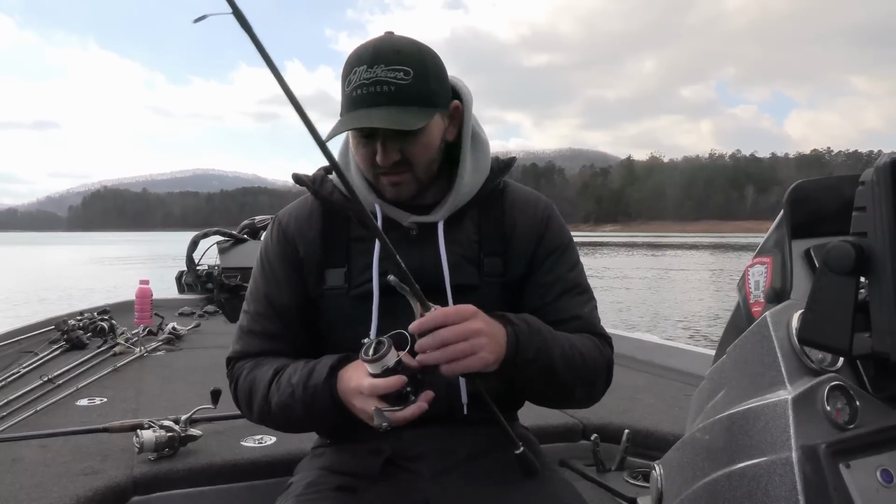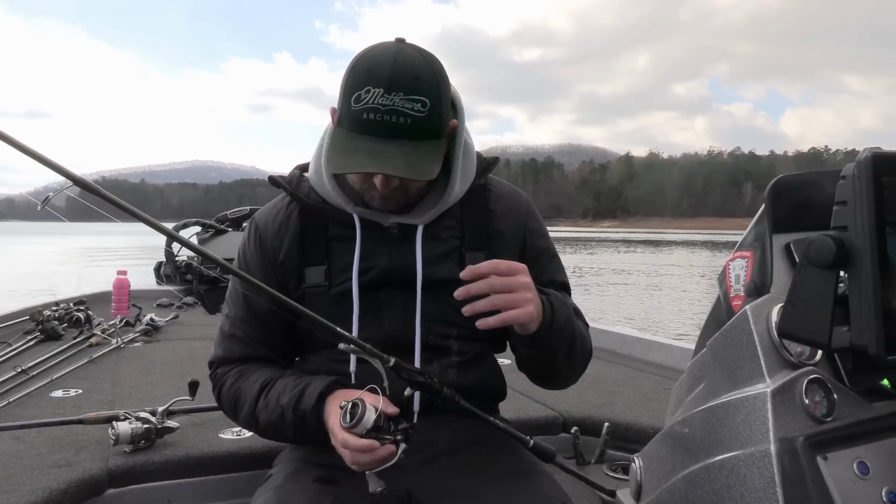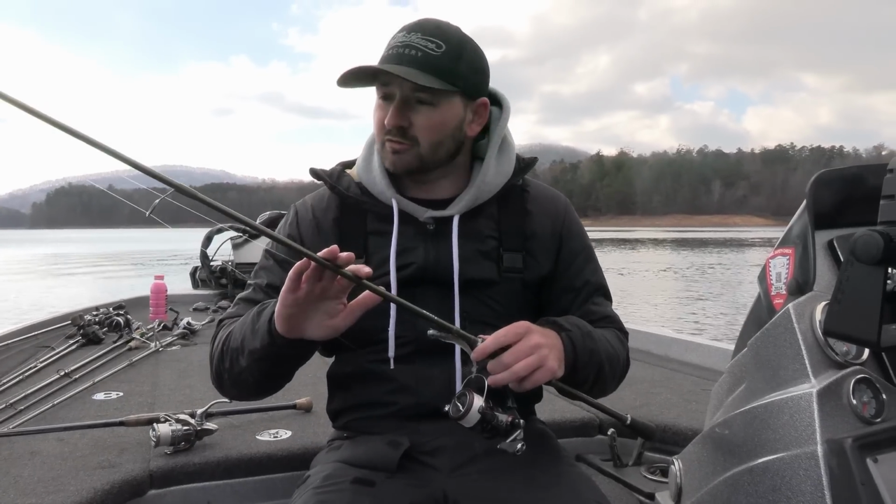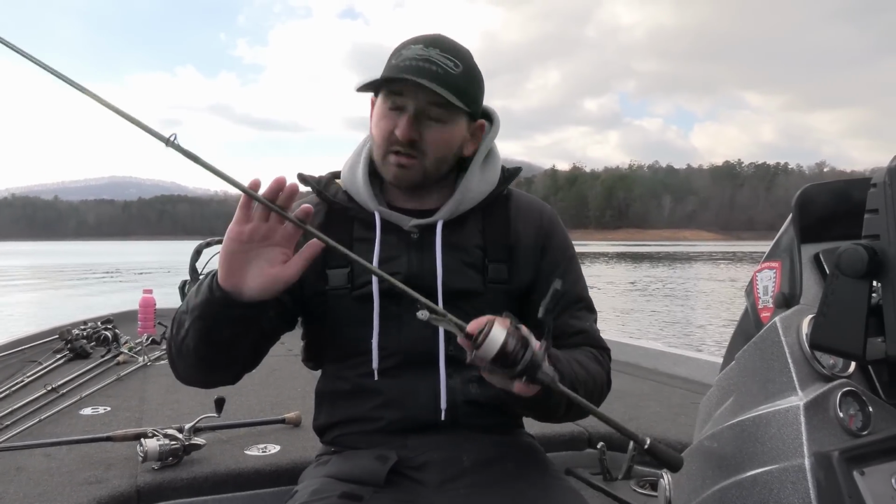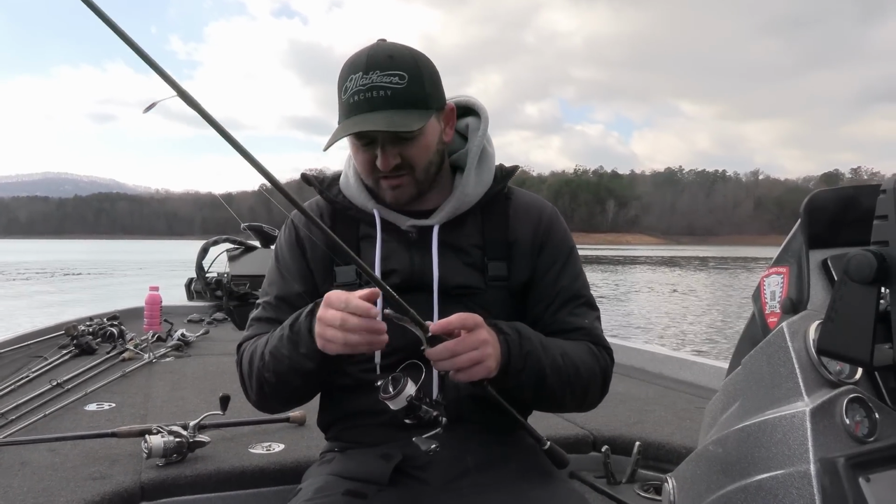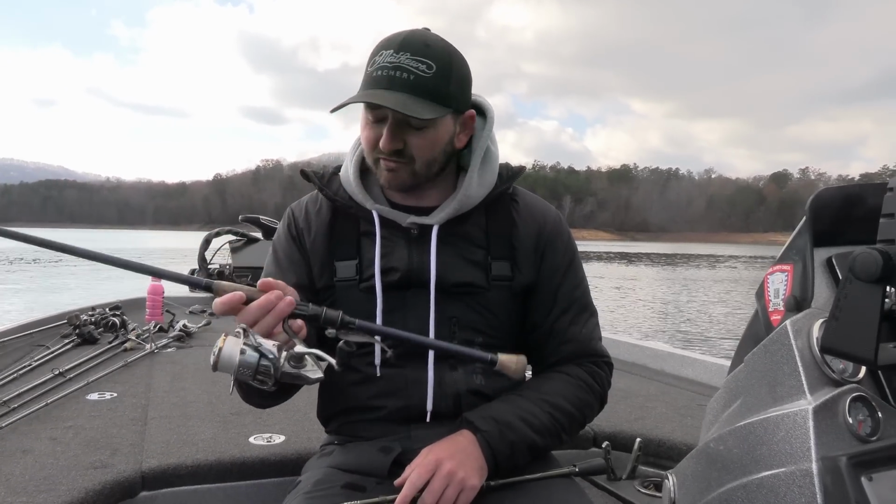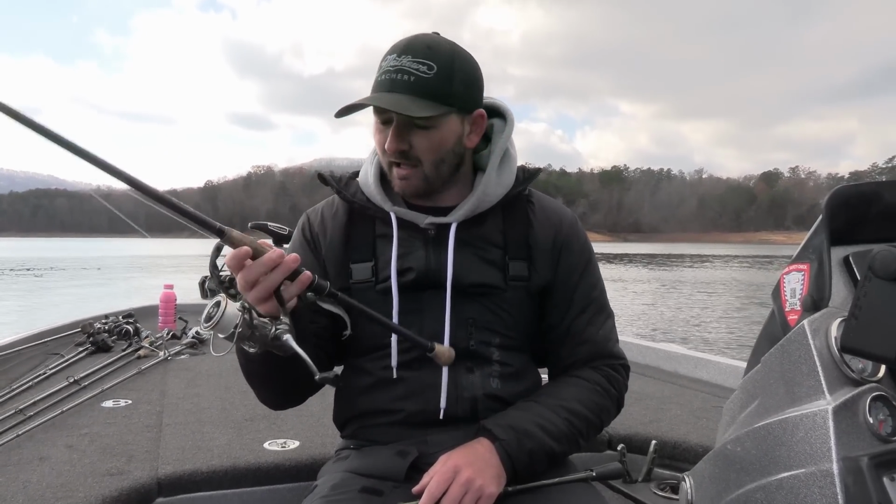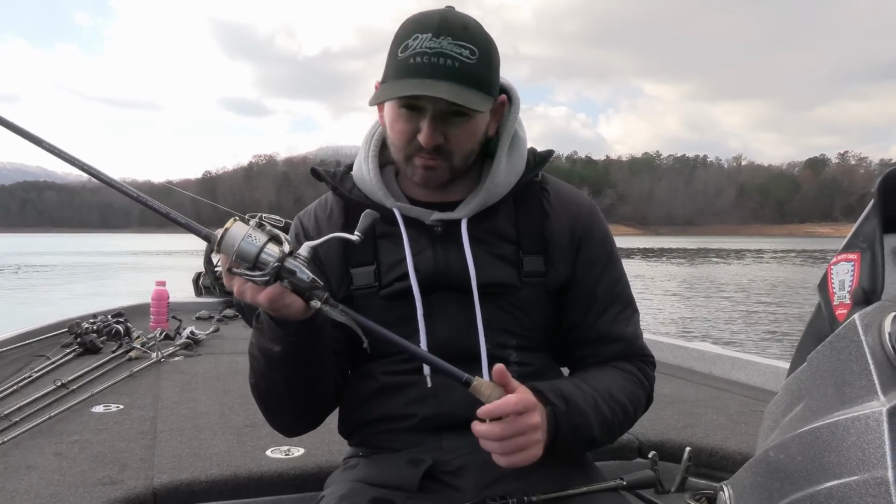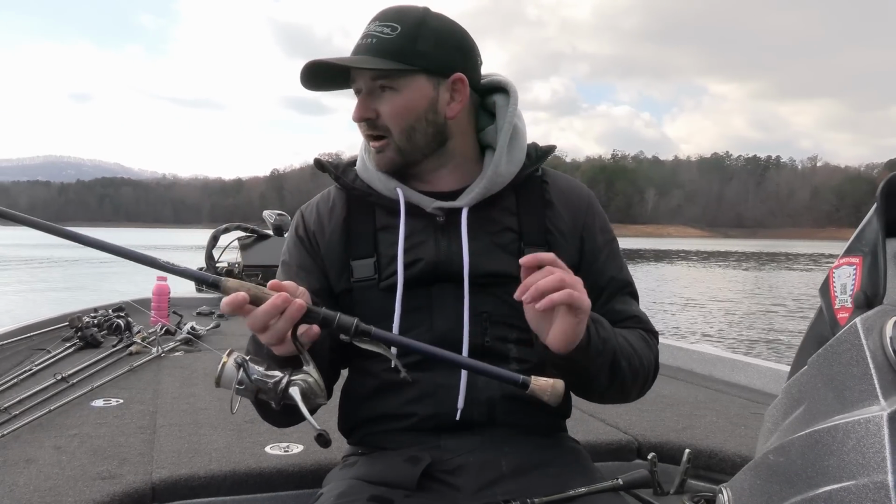Alright, setup wise, when you're shaking a minnow, I've got two main setups that I use probably 95% of the time. I use a 7.2. This is a medium moderate action. It's a little bit shorter rod than what I used at first. When I was first starting out, I used a 7.7 medium light. I still use this one a lot. I just have kind of transitioned this one to when I'm throwing a little bit bigger bait, like a 5 to 7 inch.